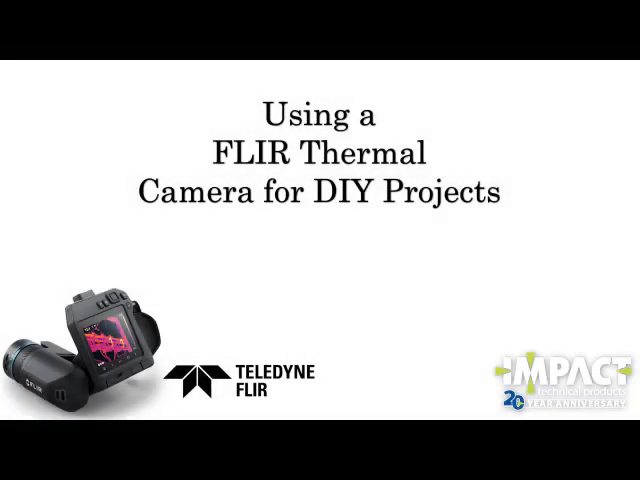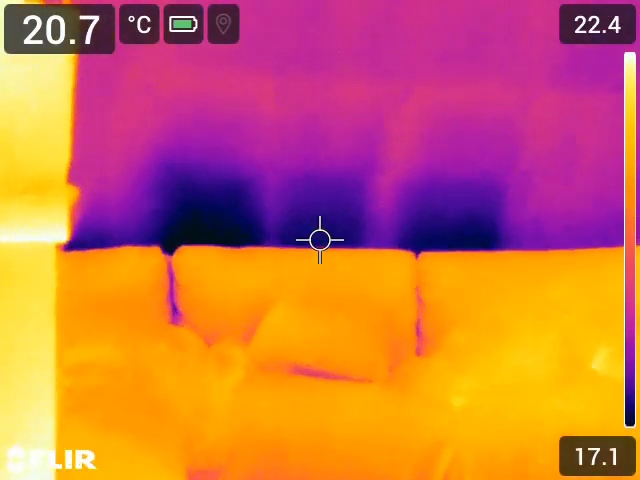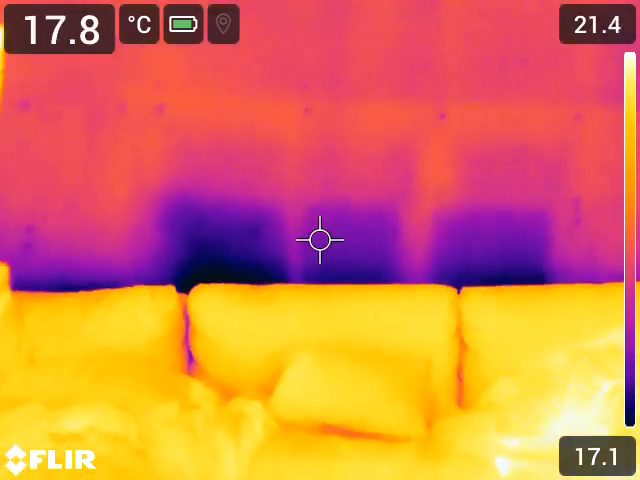What we have here is a few videos showing all the cool things you can find in your house with a FLIR thermal camera. We took these videos with the FLIR T865 with one of the new dual field of view lenses. In the first video you will actually see us switching the lens in real time with just a finger. In the first video you can see that there are a few sections behind the couch missing insulation.